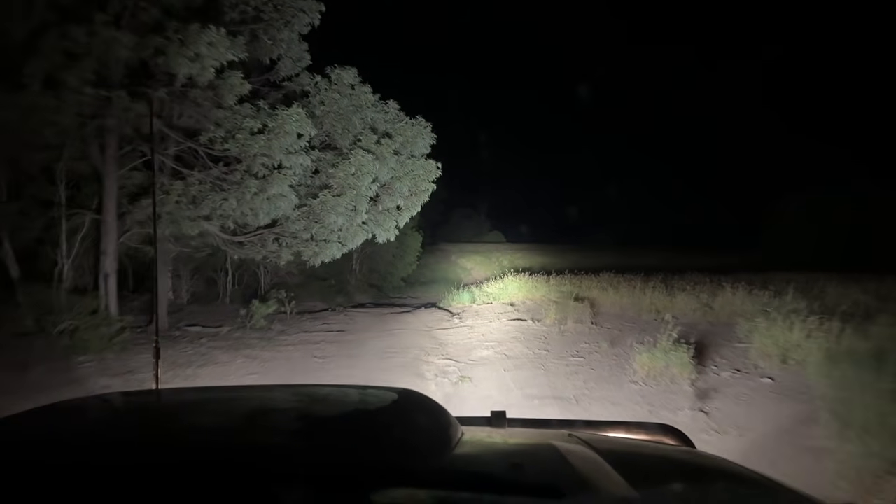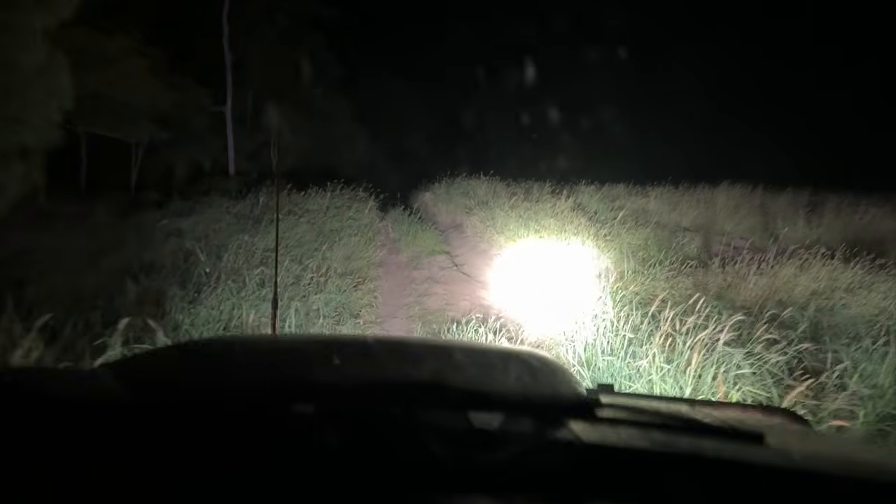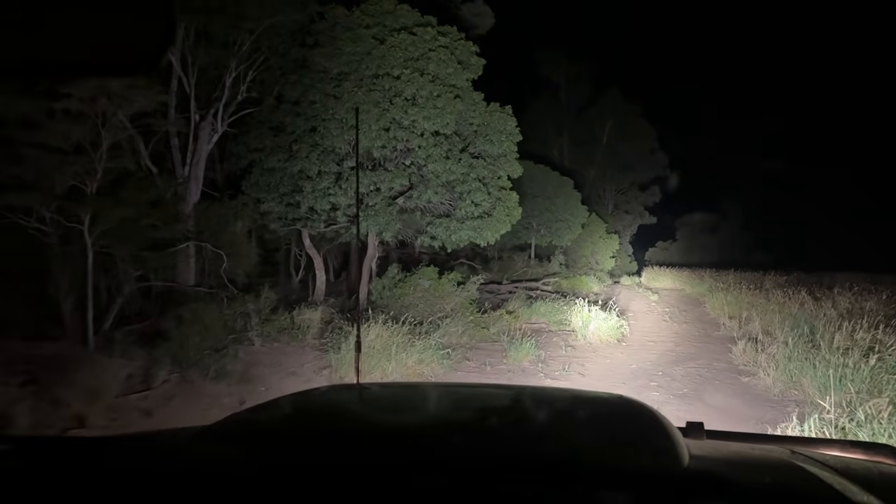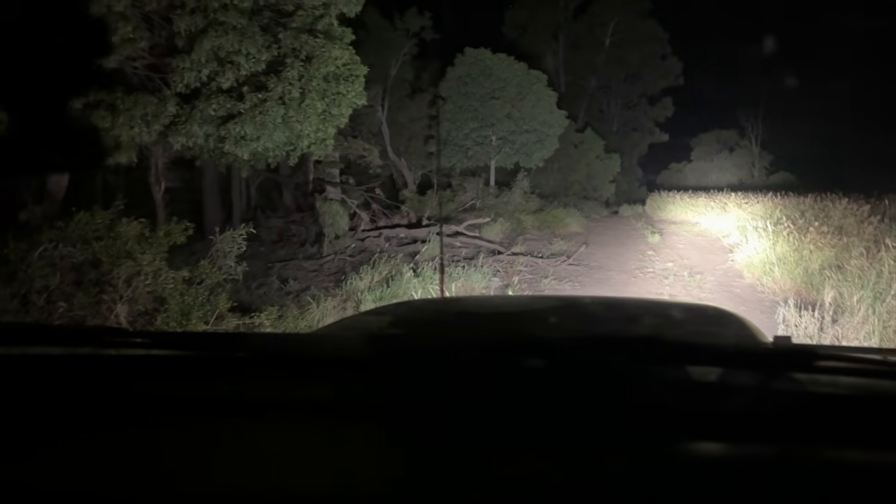Ben said he couldn't see anything in the thermal, but it could be something on the one in the scrub here. Can't see any movement. Get out and have a look.